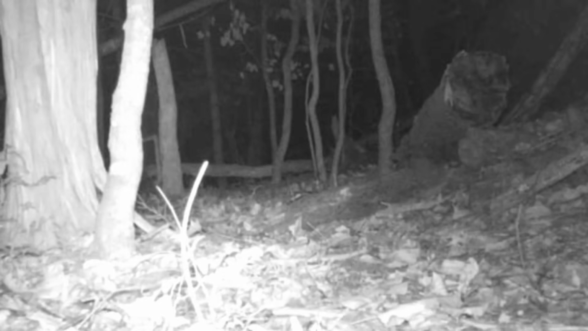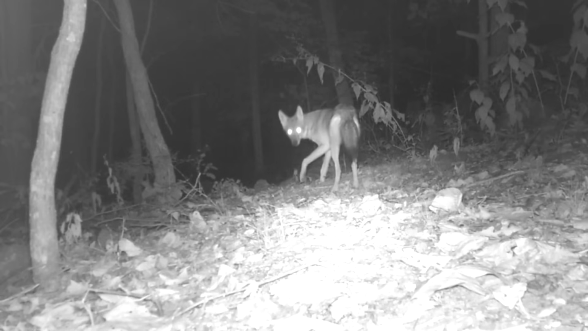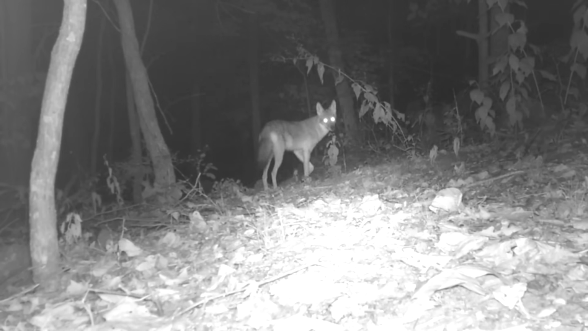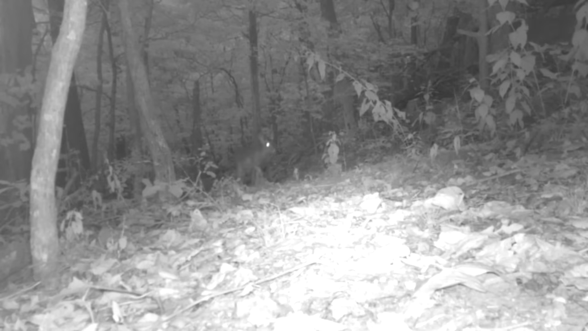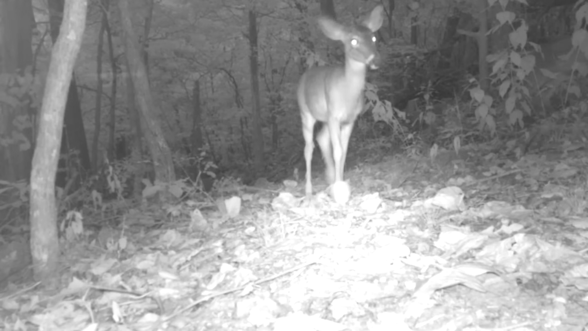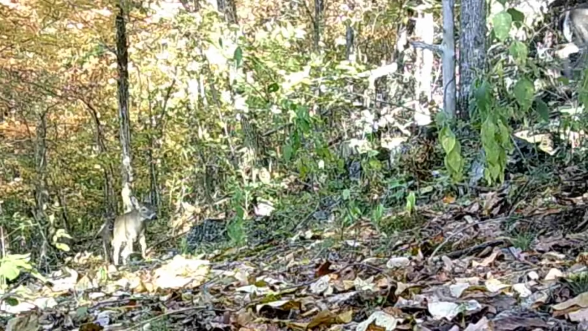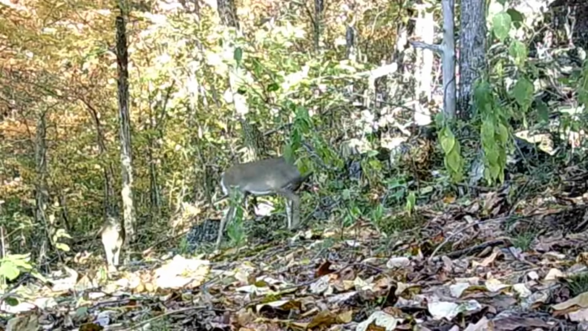The old coyote, out on the trail. He keeps everything run off. These animals don't like them. I don't blame them. Come dawn, there's little twins, fawns running around. And on up in the daylight, the whole deer herd moving through the trail.